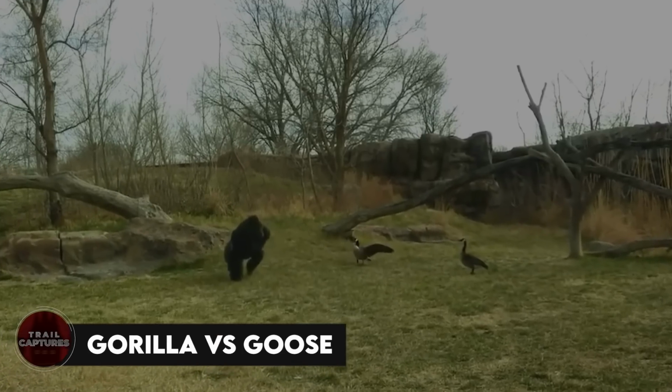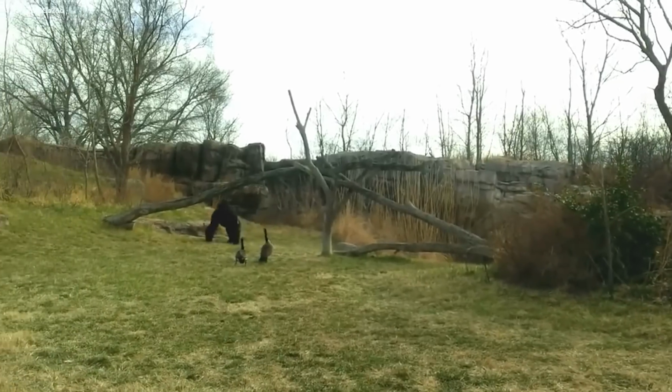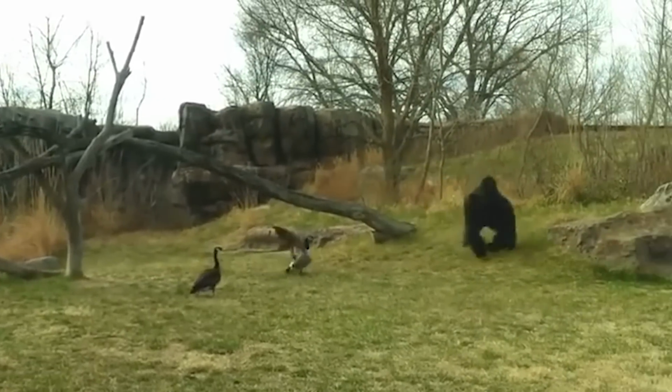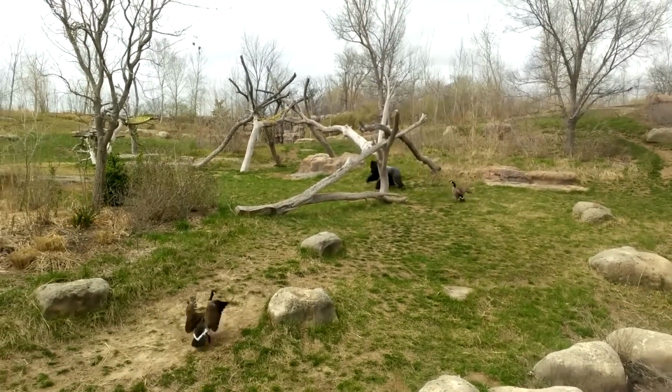Gorilla vs. Goose. Once upon a time, in a wild place, a funny thing happened. A big hairy gorilla met a brave and loud goose. It was all caught on camera, and wow, it was a funny sight. The goose, with its wings flapping and feathers all messy, walked up to the gorilla on the ground.